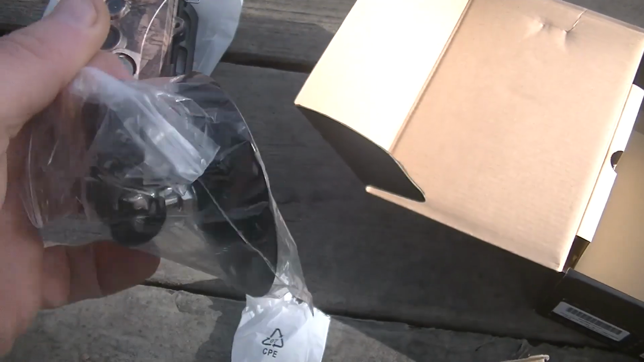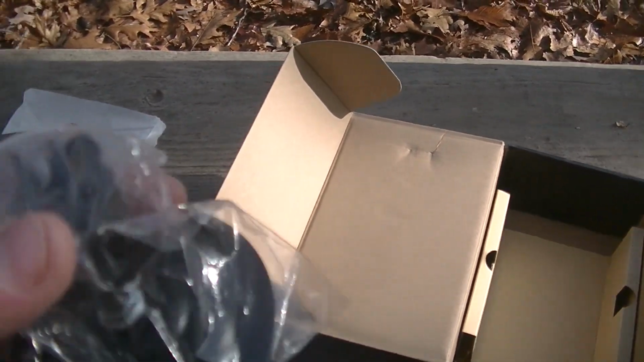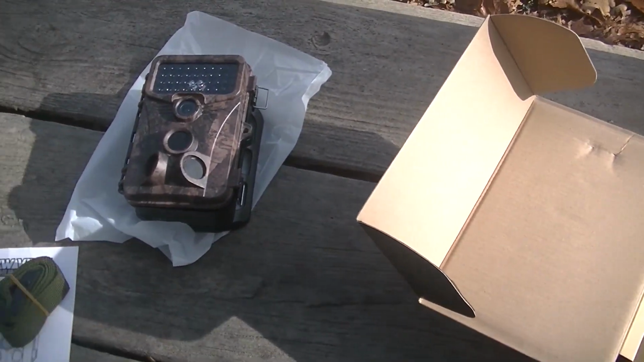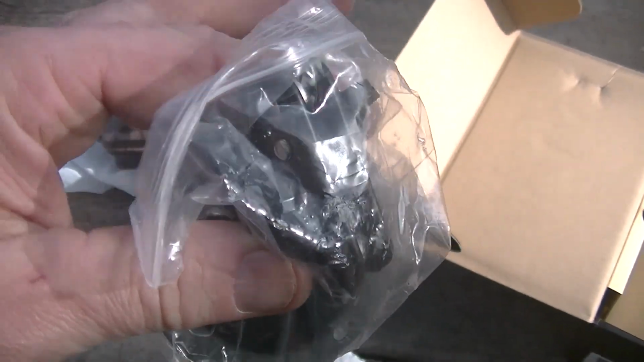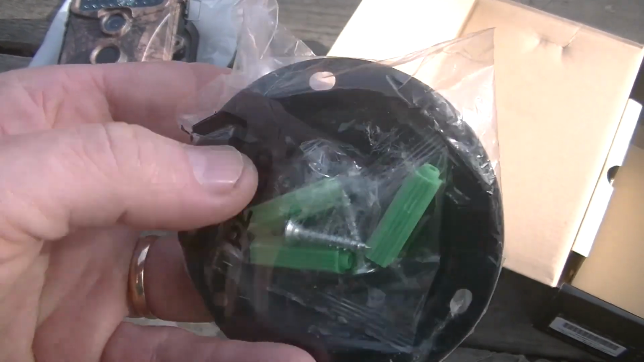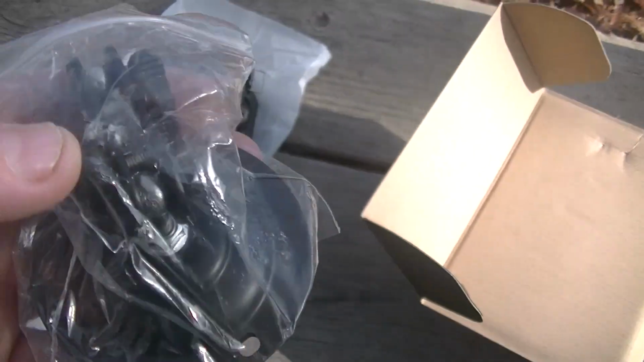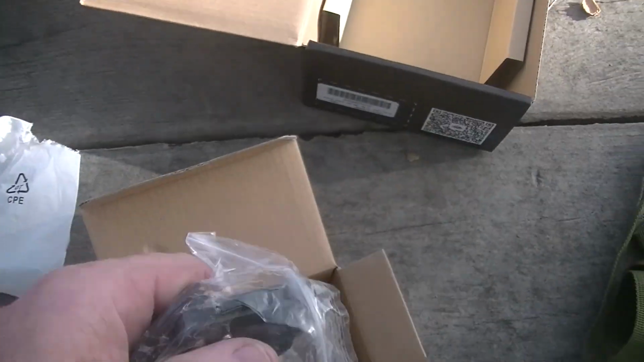I'm not going to use these today because the trees I'm going to put them on at my feeders are pretty suitable with the angle and stuff. I ain't going to need these. But if I go out on public land, well, it's not supposed to be anything like this on public land, but I'll kind of put a stick behind one, and it does come with this.